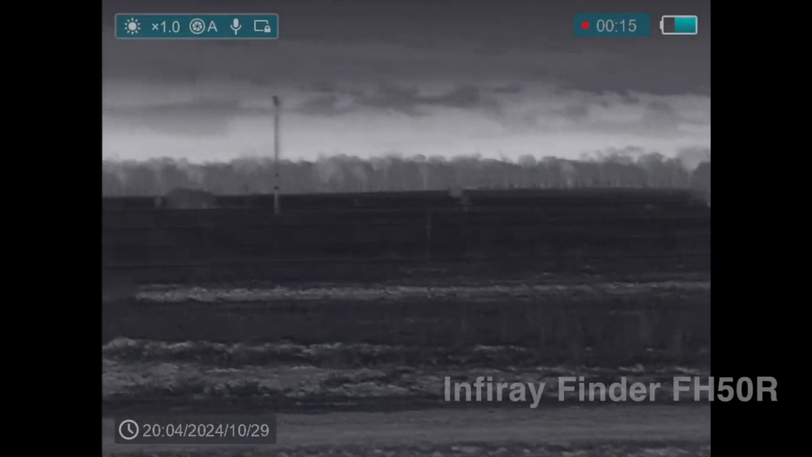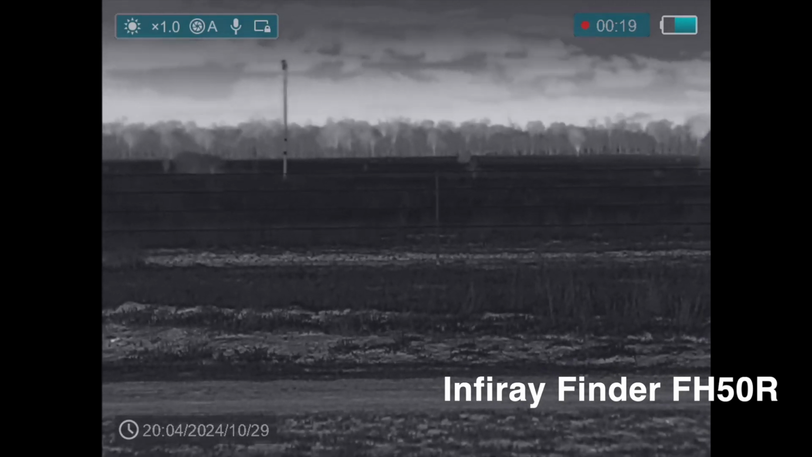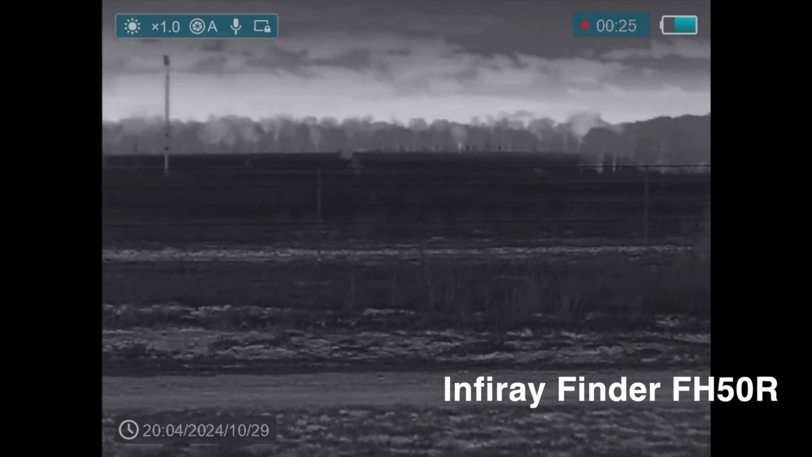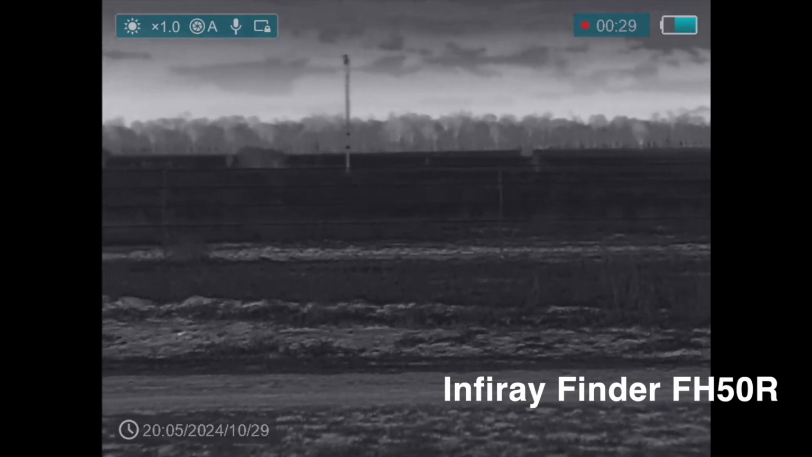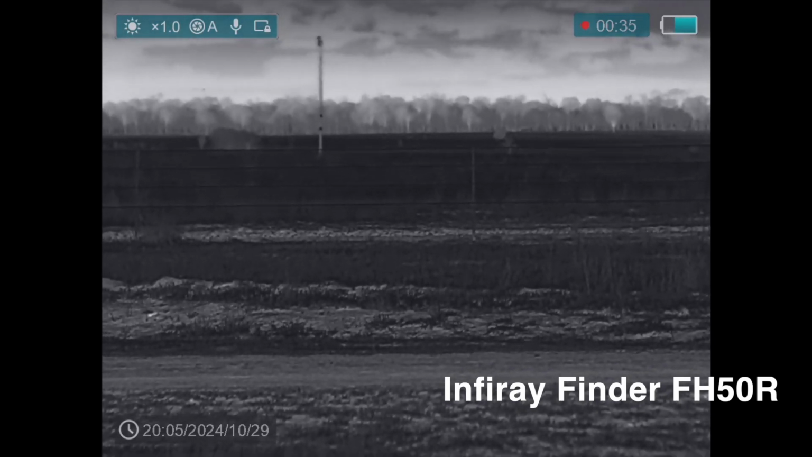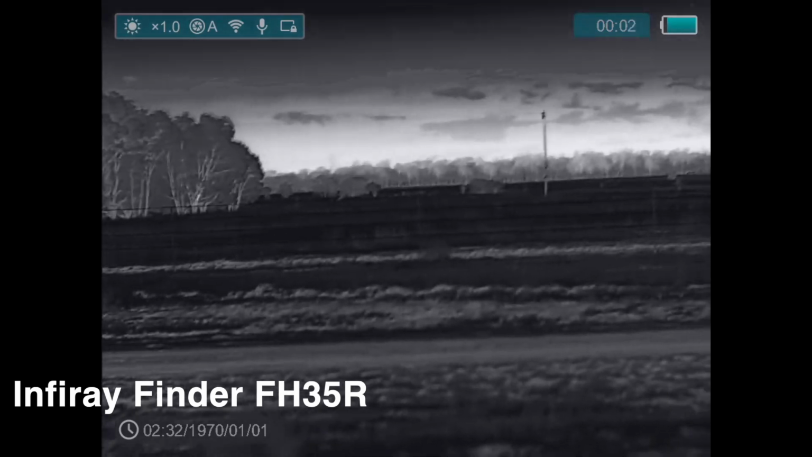So now there's the square screen, it's a bit easier to line up the edges. So we'll line up the post right on the edge of the left hand side, and it's actually about the same field of view, I think, which I didn't realise. It's quite that zoomed in.